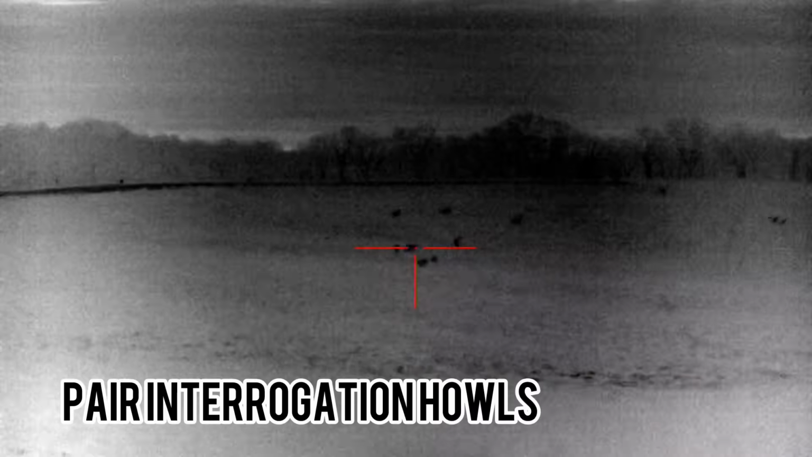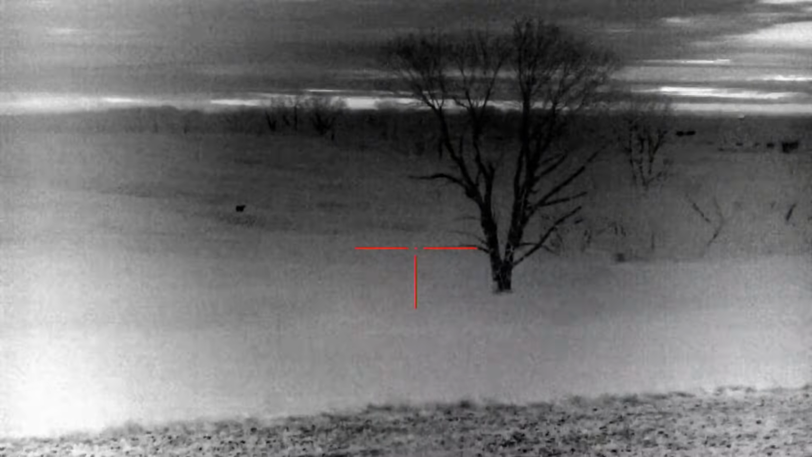All right, so on the set here, this is overlooking about 100 acres of CRP and food plots. You guys can see all the deer that are out in here, but always gonna start with some sort of interrogation howls with these sets. And so running pair interrogation here, I actually am looking east here on a northeast wind, figuring that I walked in from the west, so there's gonna be no coyotes coming from my west, until I hear something running up behind me, and boom, all of a sudden there's a coyote out in the food plot.